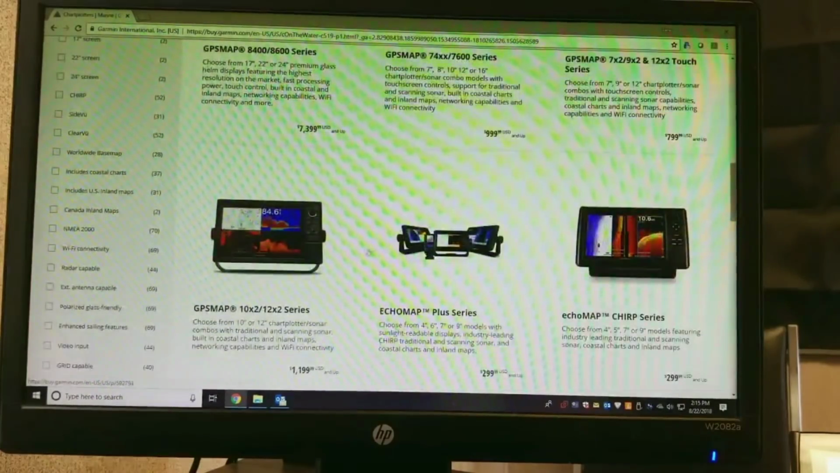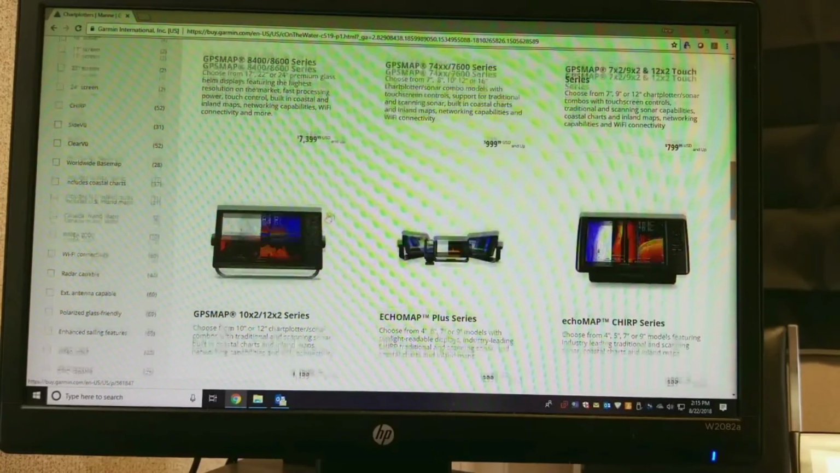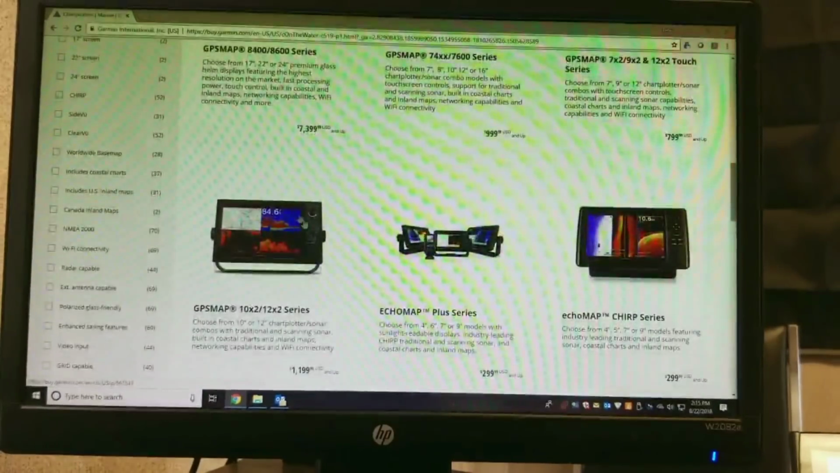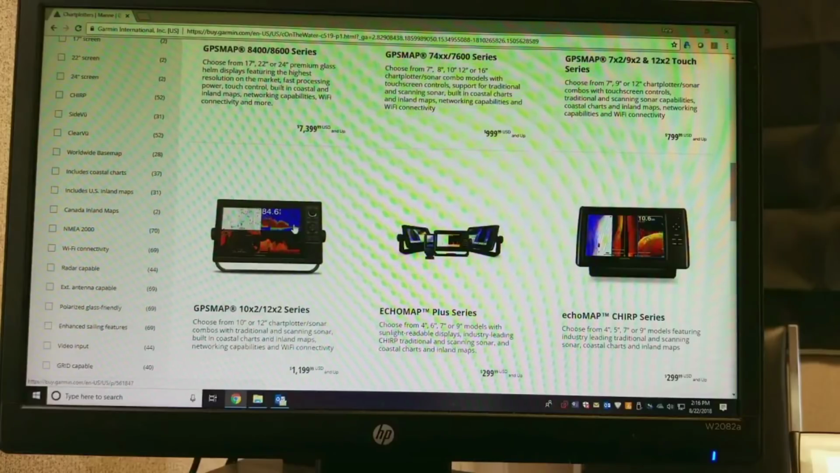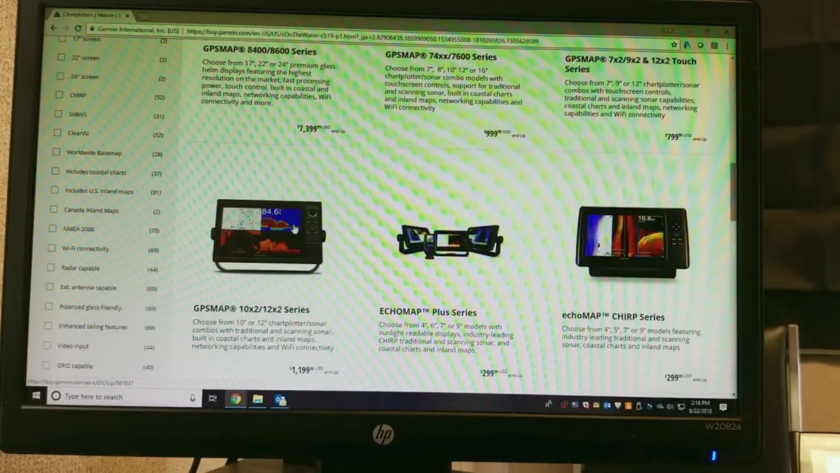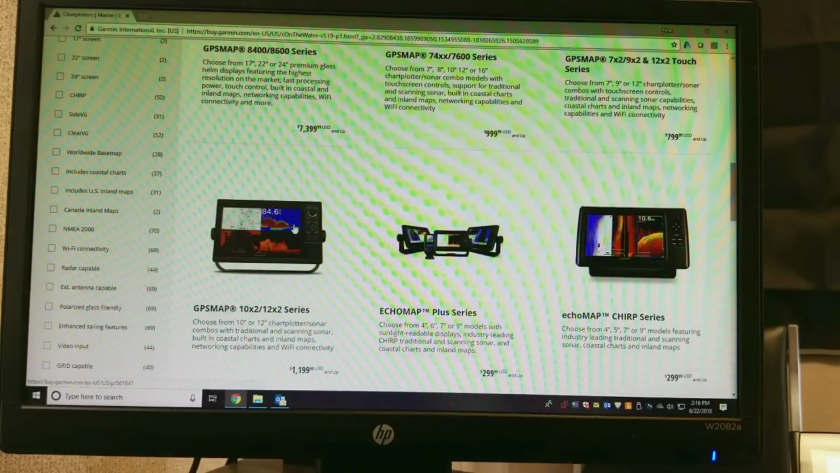Now, coming on down, the 1042 and 1242 xsv will give you nearly every single option that's available on the 76 series, except it's not touchscreen. I find this to be great when I'm looking at my inshore boats, my smaller boats, where I'm going to have a lot of movement when I'm running the boat, because operating a strict touchscreen when I am running a boat at high speeds that's smaller is tough.